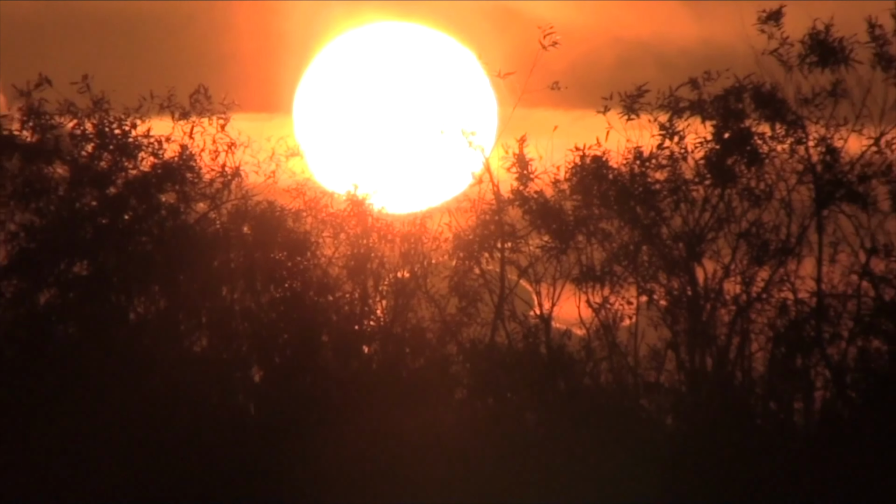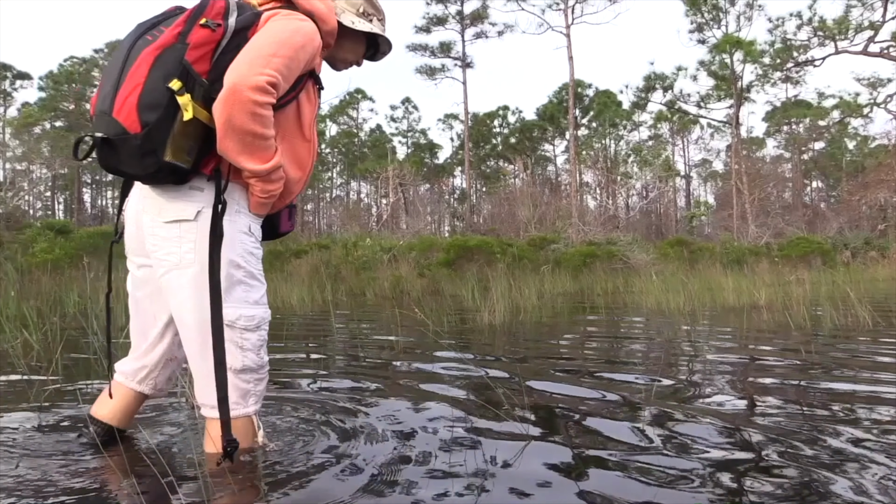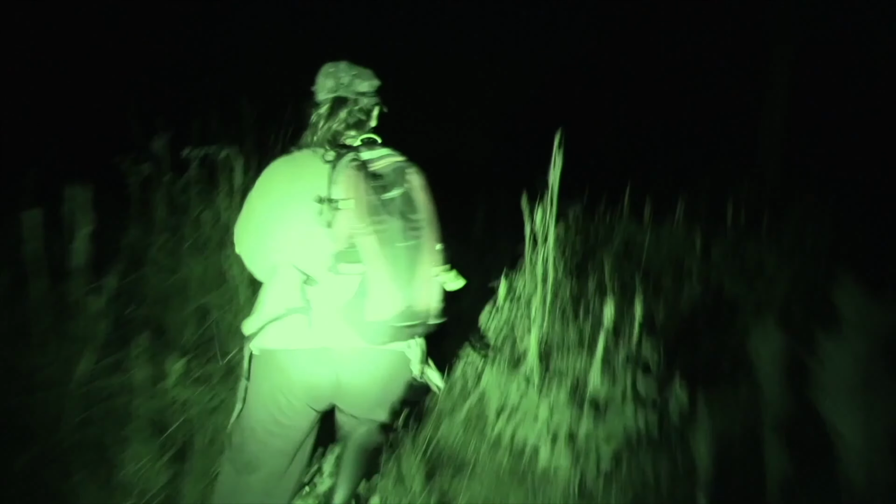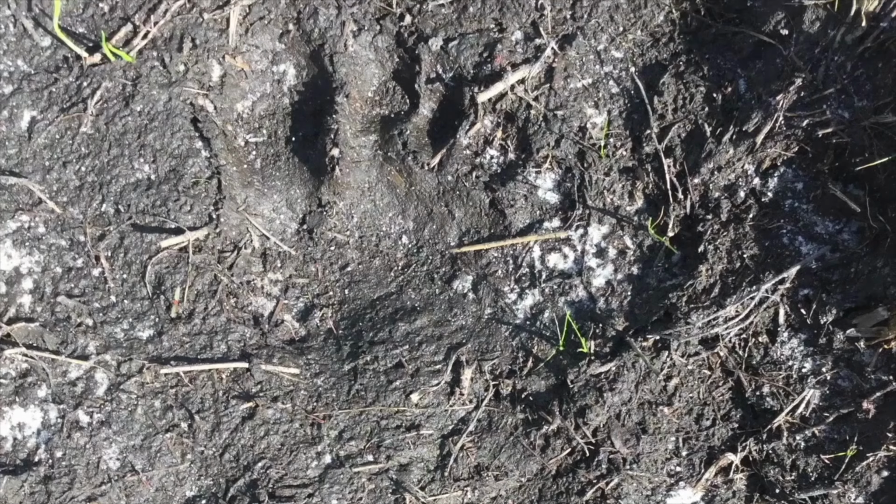The Bigfoot Researcher's Journal was started for one reason and one reason only, and that is to validate that these creatures are real. And we did that. Tromping around out there at night with no thermals, no way to see really, just a little infrared light that spans out 20 feet, dragging your wife into situations where she's freaking out, finding giant tracks. What's next, right? Well, we needed to get footage of these creatures at night. And of course, we didn't know what to expect.